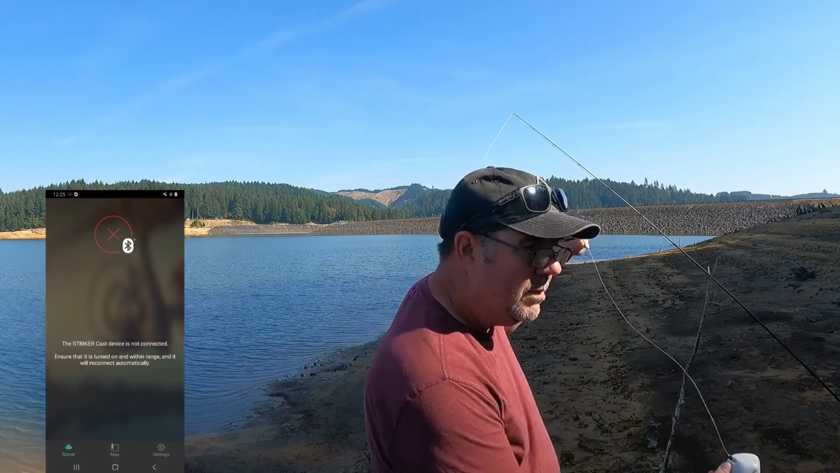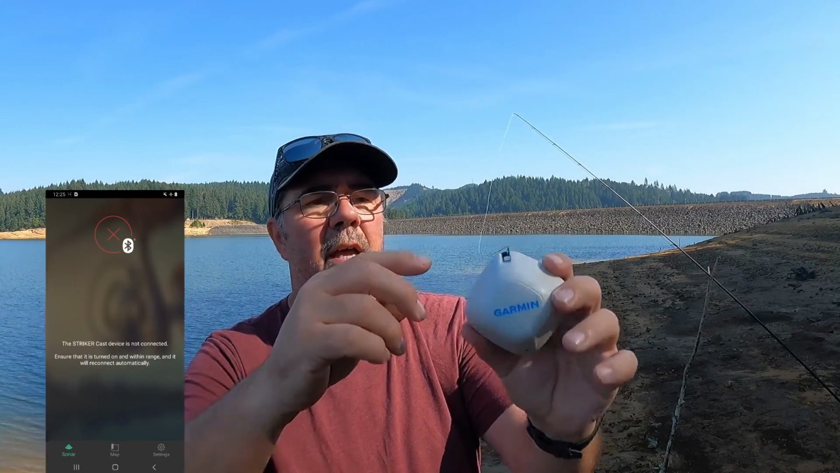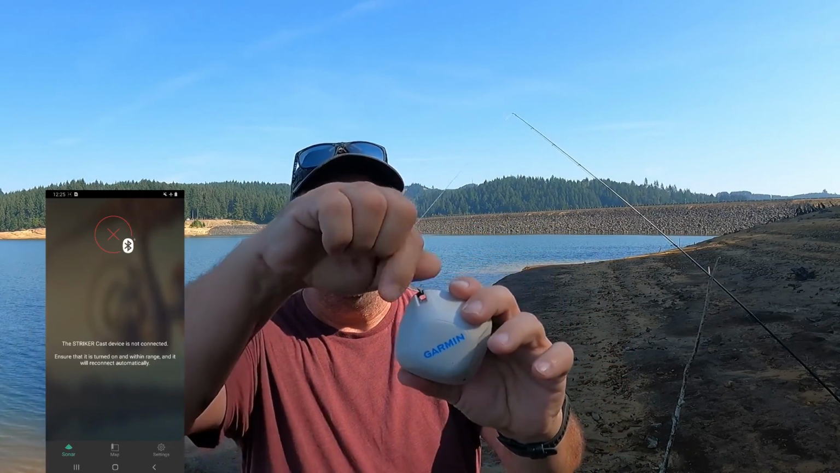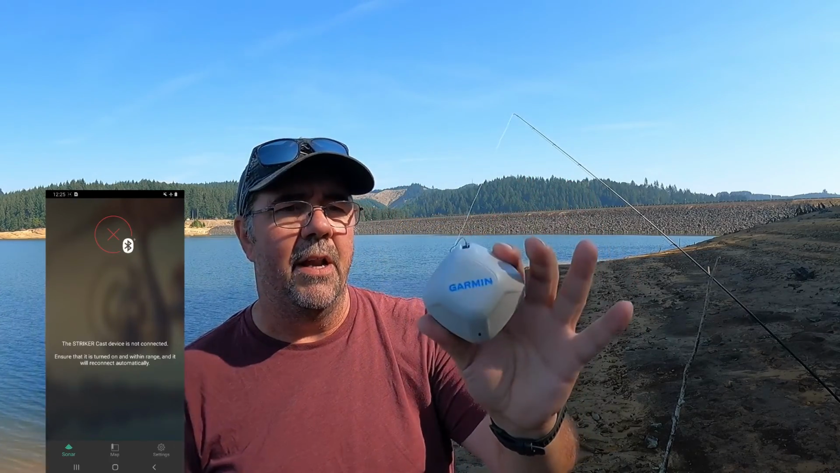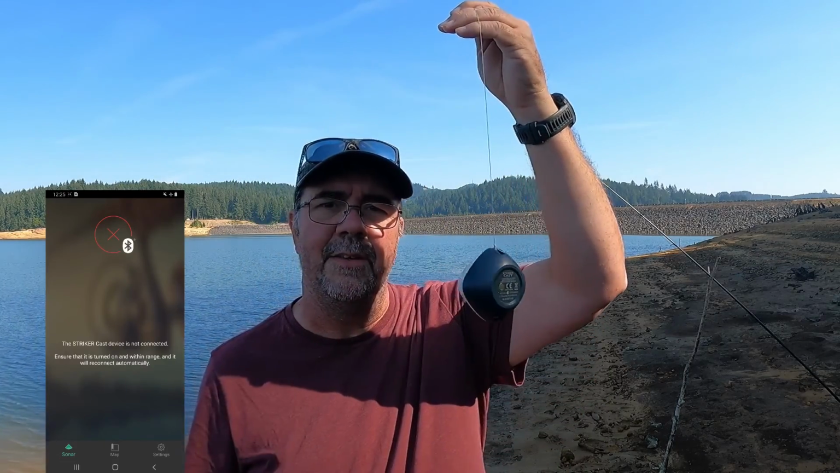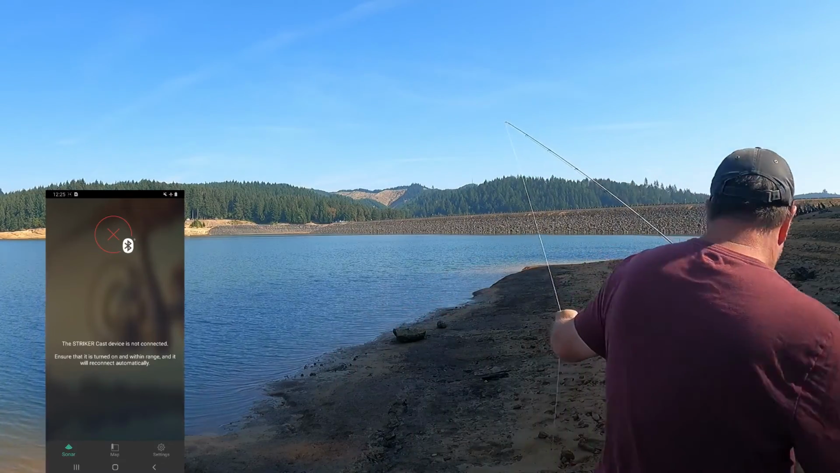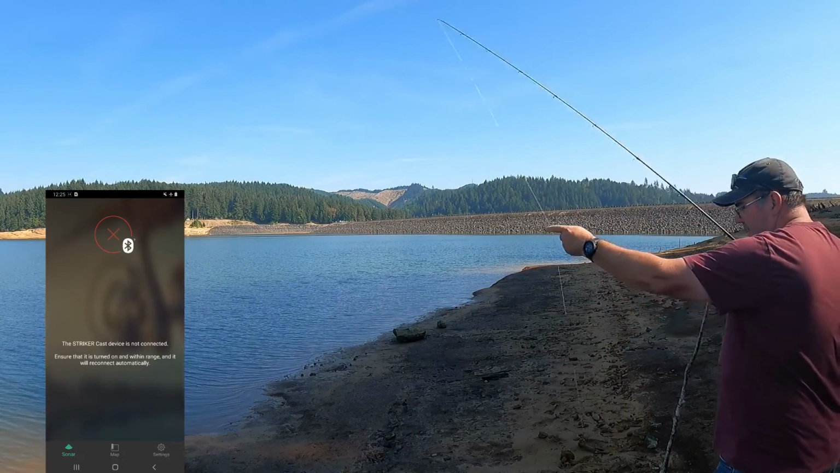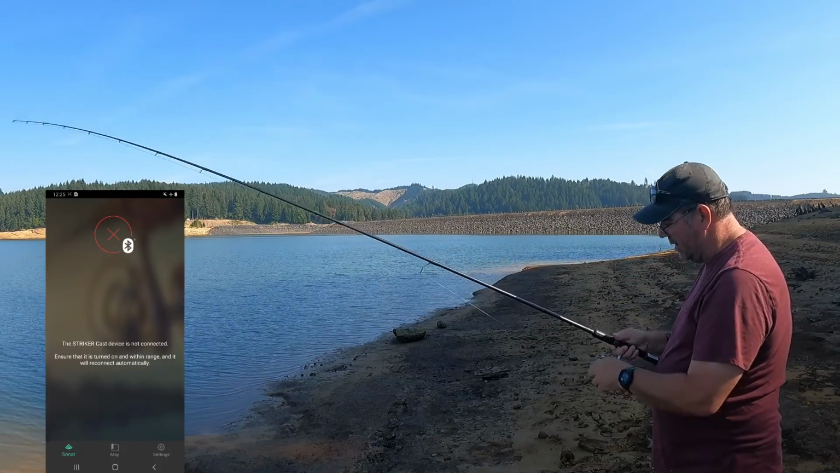Kind of cool. Don't know if you can see it or not, but there's a little thing here that you can tie off to. They give you some pretty sturdy clips. I just tied it on with some square knots, and I'll just cut it off when I'm done. This is a 50-pound braid because I worry about losing a $130 device. So I'm using some heavier line than what it's probably going to be called for.